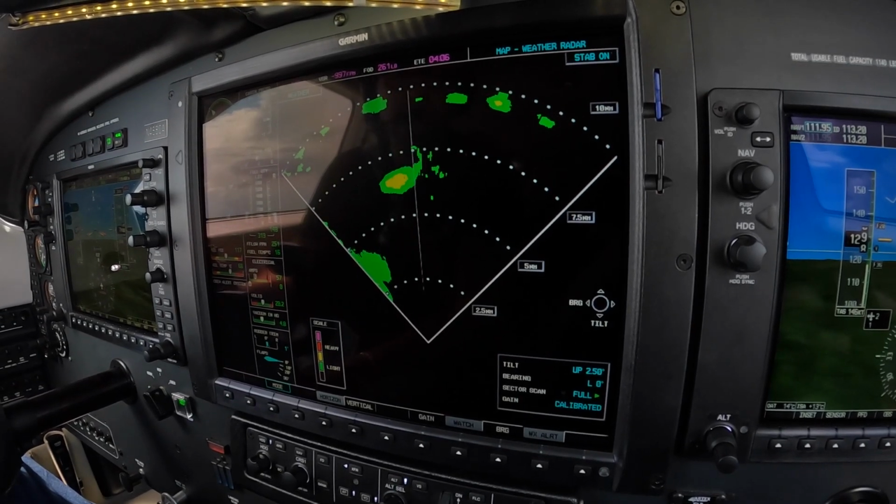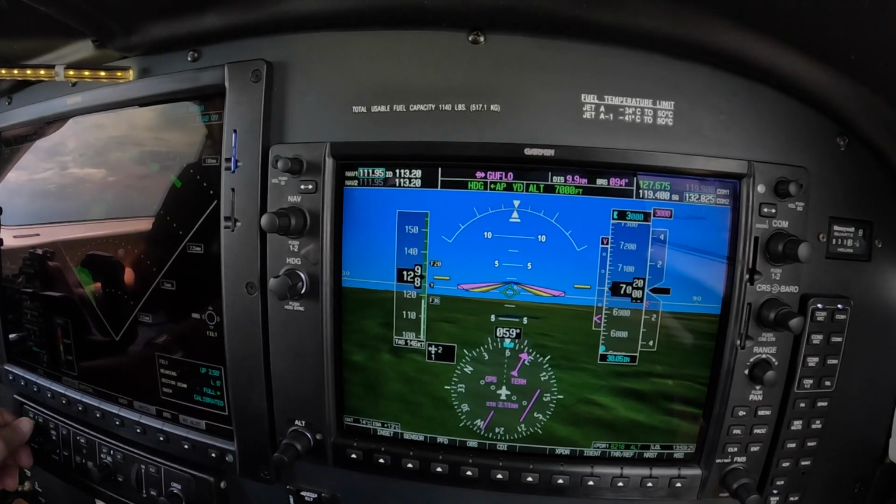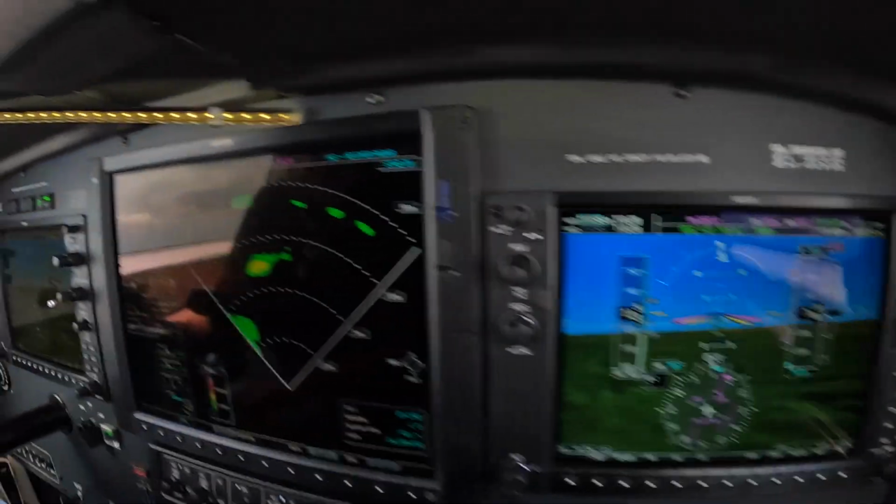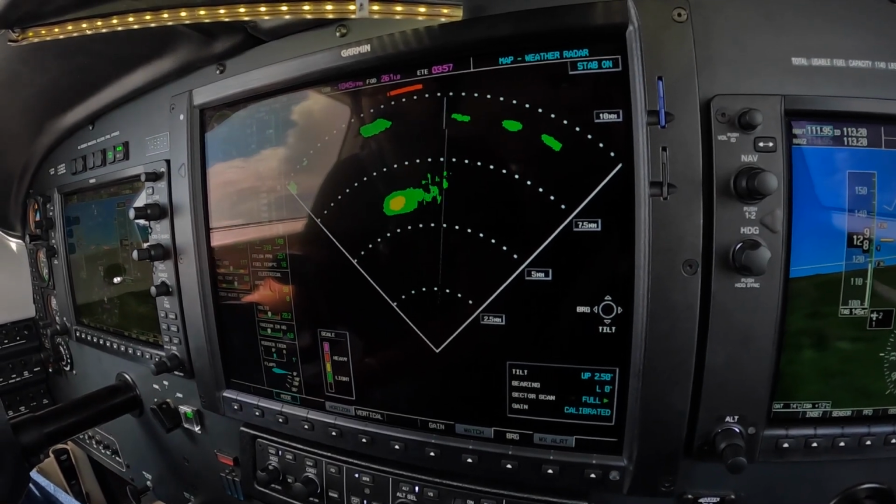Dixie 21 heavy, would you be willing to accept direct SEMPO for the ILS 6? Affirmative, Dixie 21. Cheat a little. Dixie 21 heavy, affirmative, direct SEMPO. Direct SEMPO, Dixie 21.